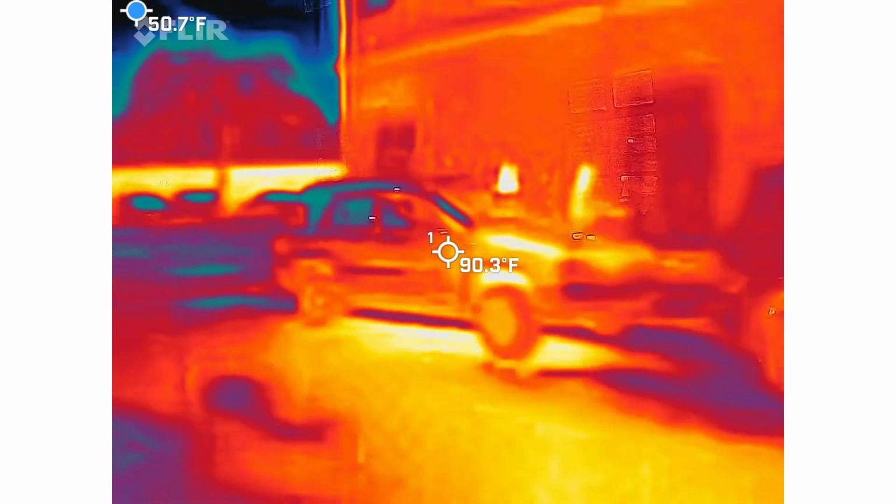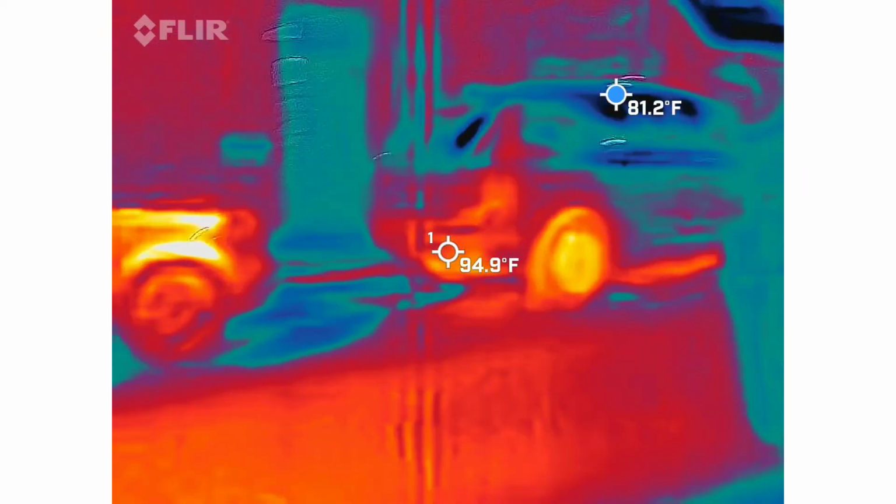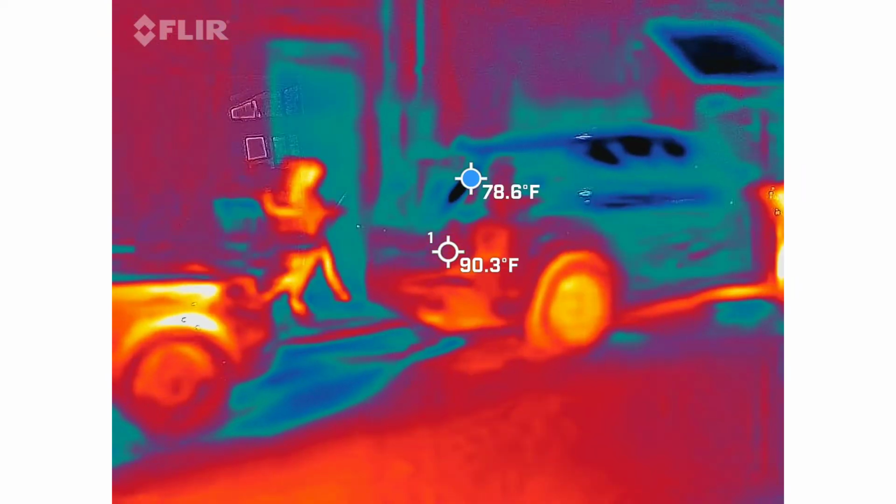Are you guys ready to go ghost hunting? Yes, sir. You guys are a very quiet group or very tentative. I can't figure out which one. So we got to get you guys working. Let's go up this way.